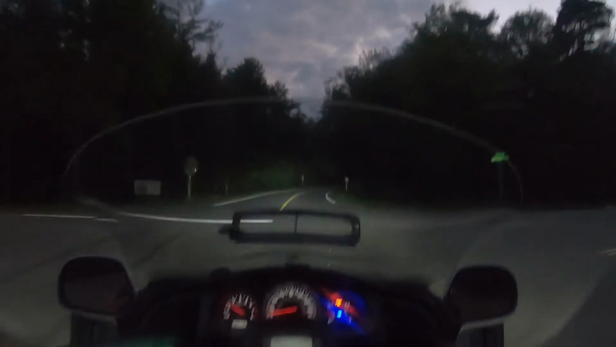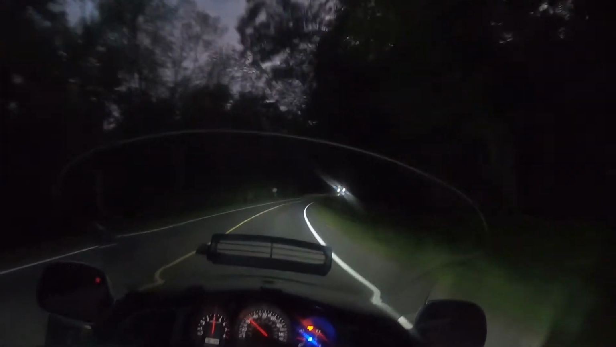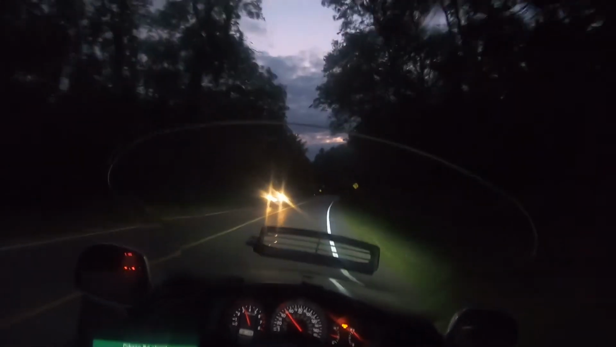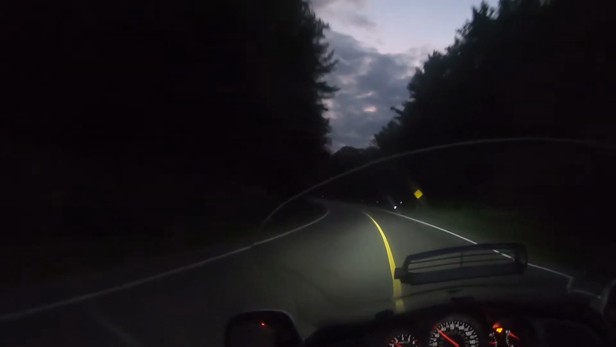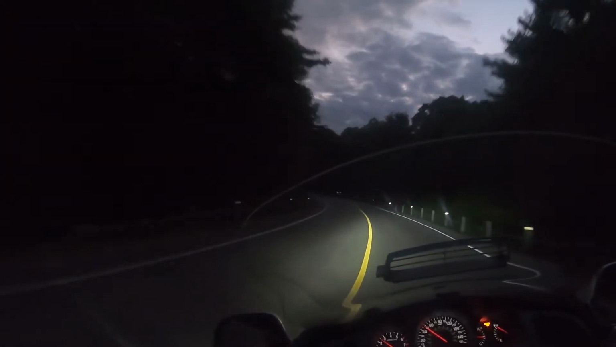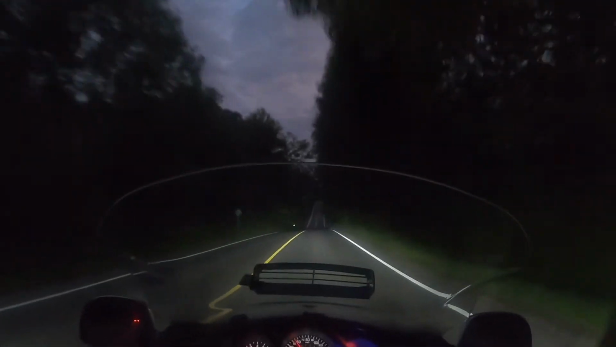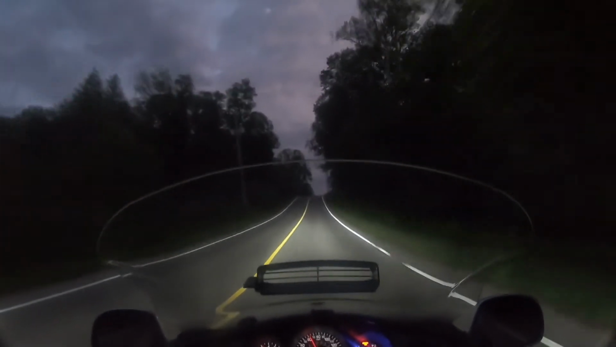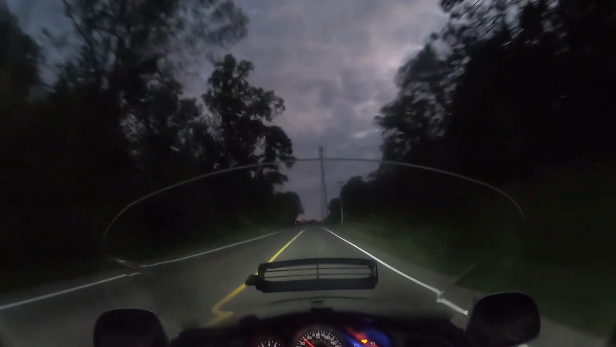This is Jarvisbiker's perfect world right here. This is it. Look at this road. No bugs. Well, not too many anyway.